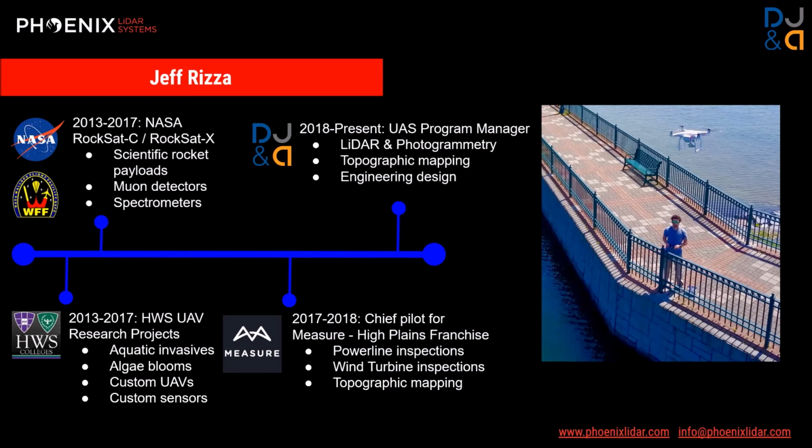And then after Measure, I've been at DJ&A for the past almost 4 years now. I was brought on as the UAV program manager. DJ&A had acquired a Phoenix LiDAR system about a year before I had joined the company, and a Vapor 55 drone at the time to fly it on. And we've been expanding the program ever since.